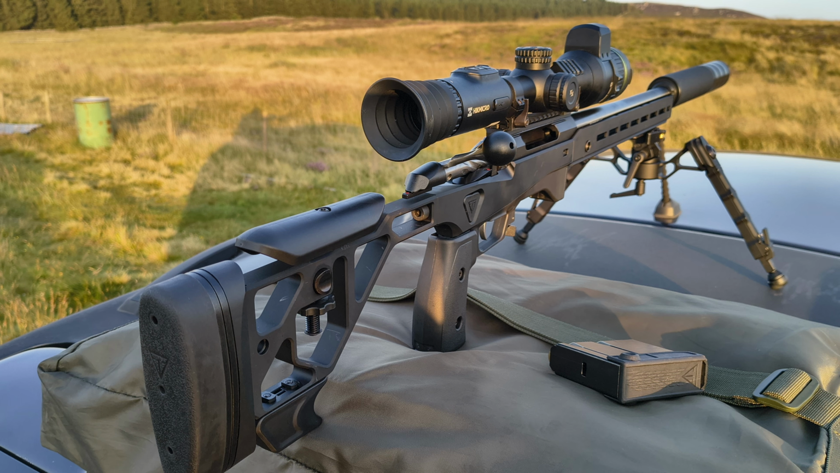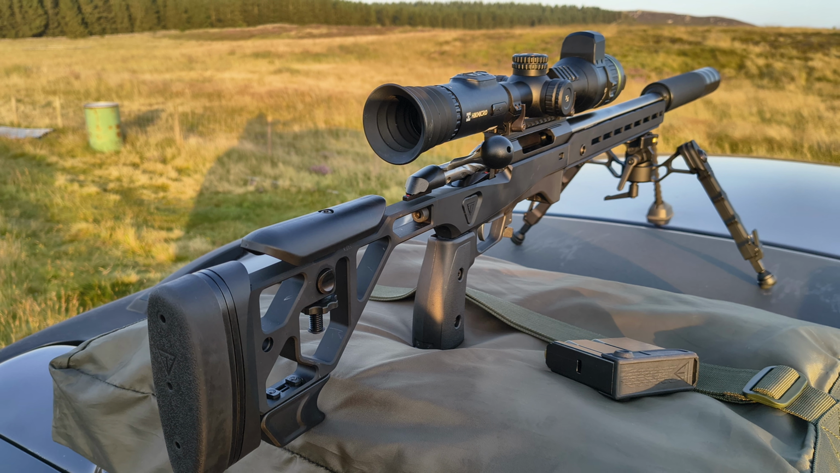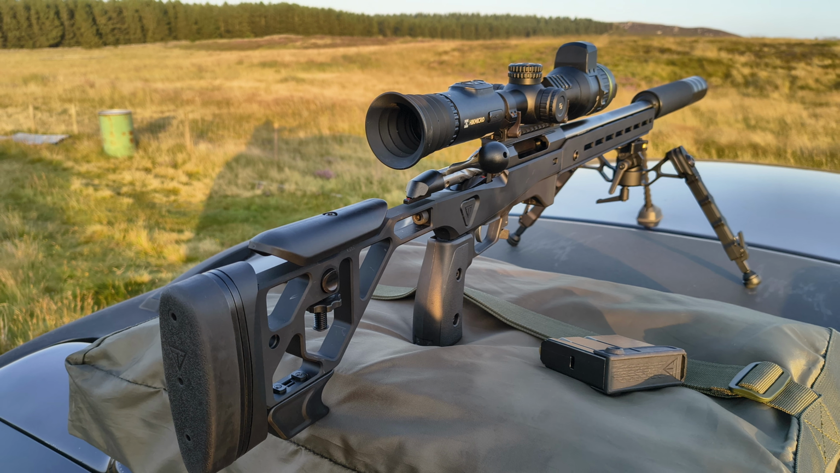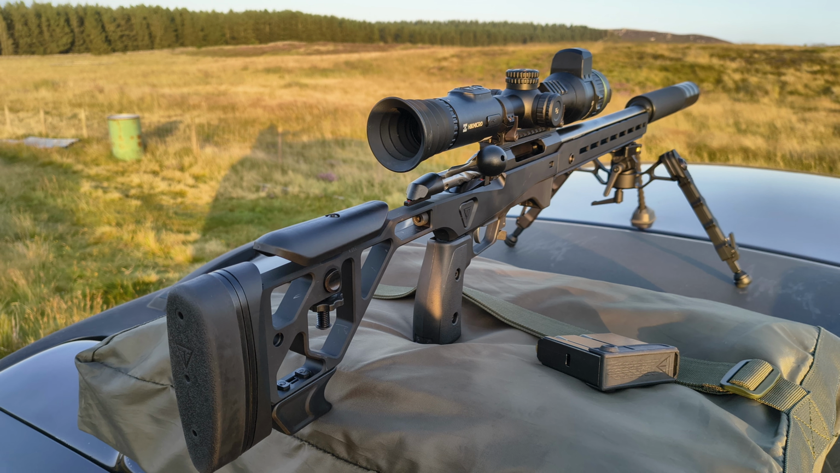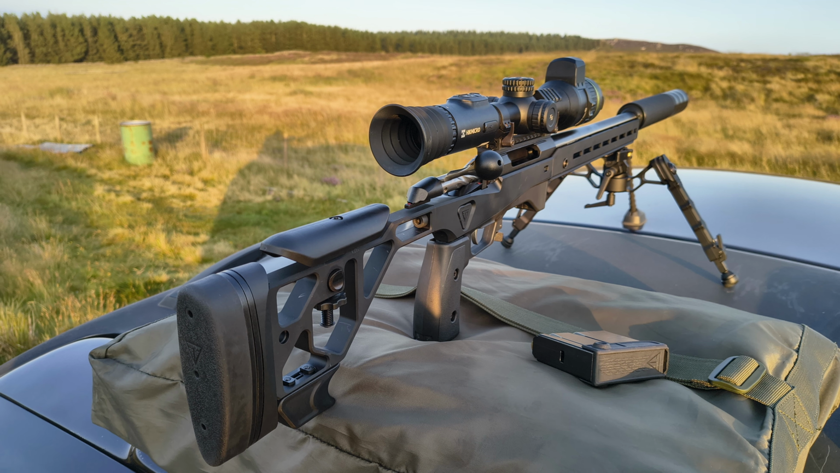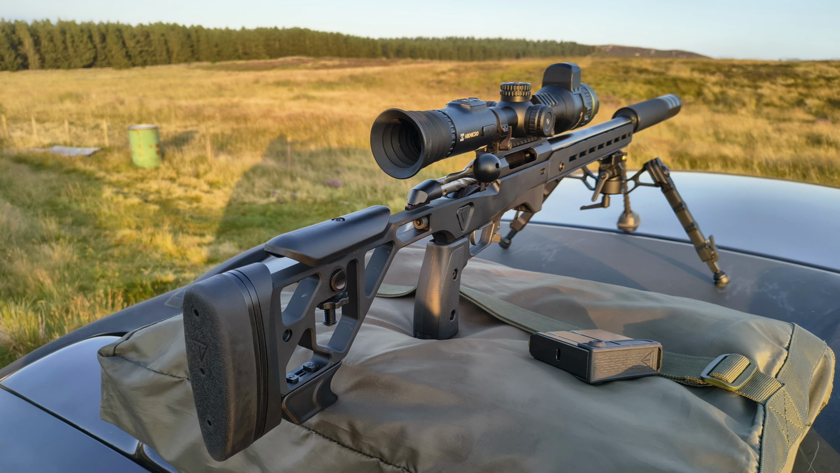As you can see, I've got the rifle set up on top of the truck. I'm using the Accu-Tac Bipod, so I've got a good stable platform, and I have a target out at 32 meters. And you may be wondering why I'm zeroing this rifle at 32 meters, and that's because I'm going for a maximum point blank range. And for this ammunition, this is the setting that I needed.